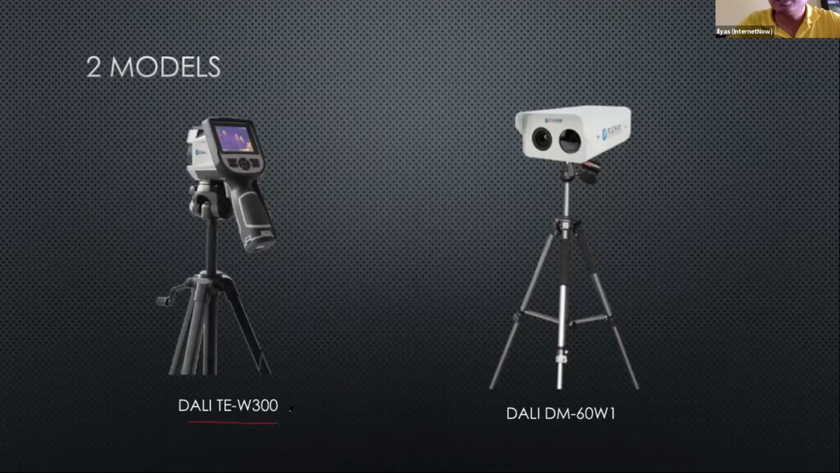This is a portable version, smaller and lower in price. And the second one is the DM60W. The DM60 is more like the one that you see at KLIA, where it's able to scan 30 people at one time, right? We'll be doing a demonstration for both of these units later.